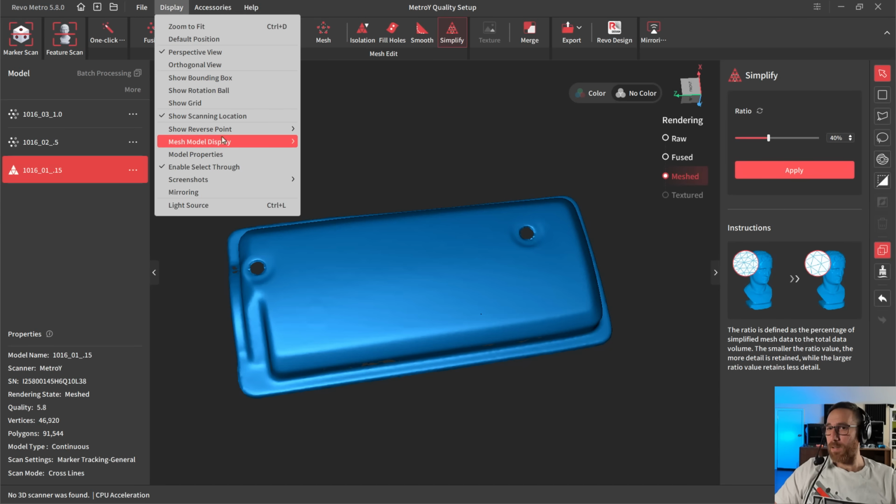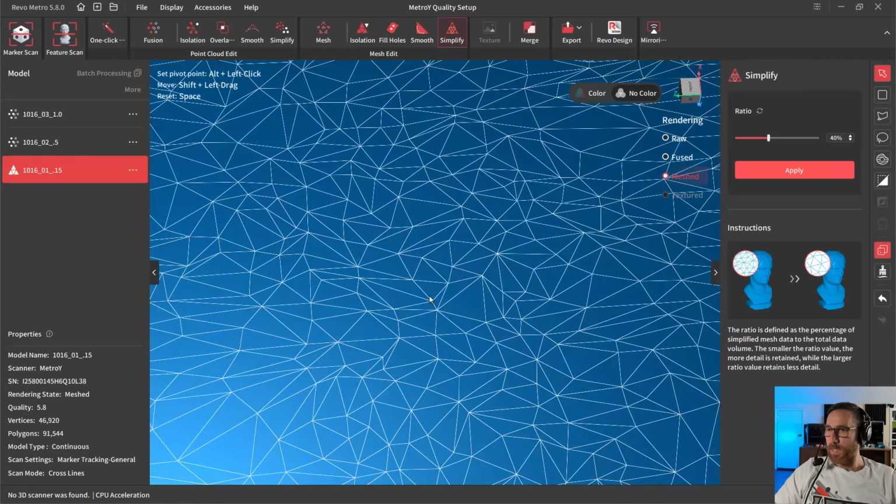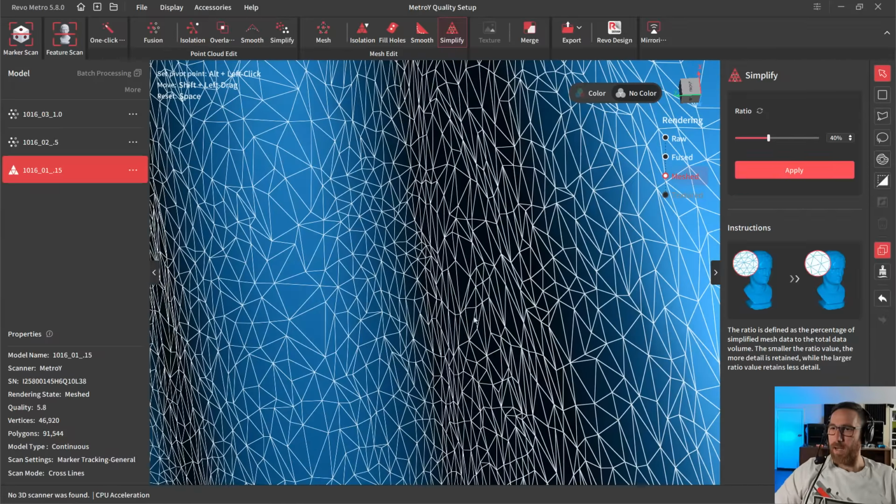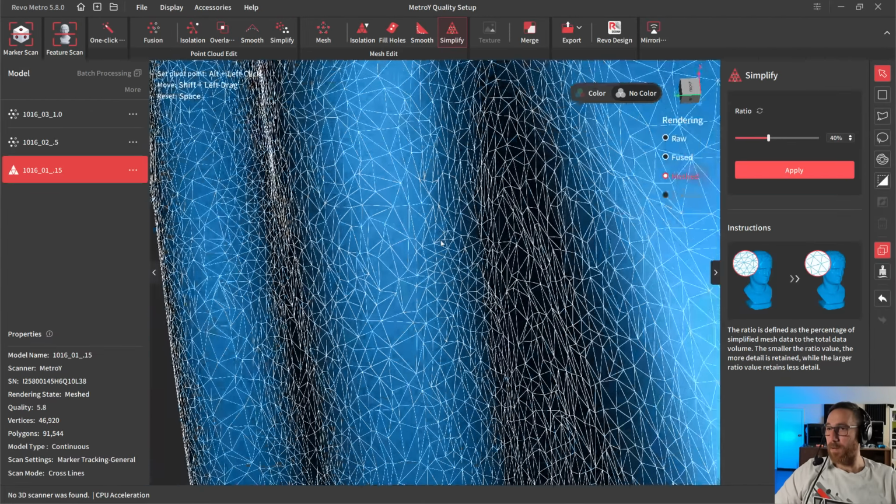And if we take a look at the underlying wireframe and we zoom in, we can see that we've got fairly large triangles or polygons in areas that are mostly flat. And then if we zoom in to areas where we've got higher changes of curvature, like these corners, you can see the density is higher there.